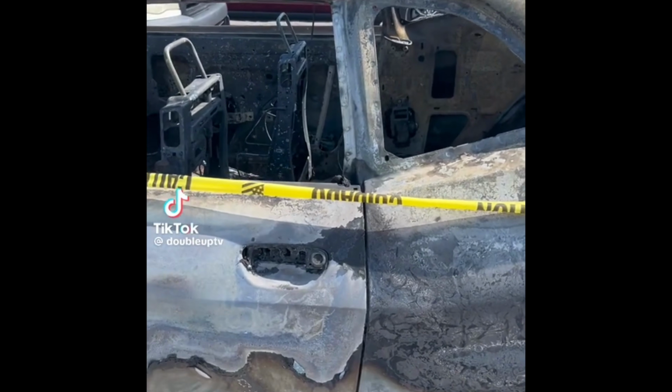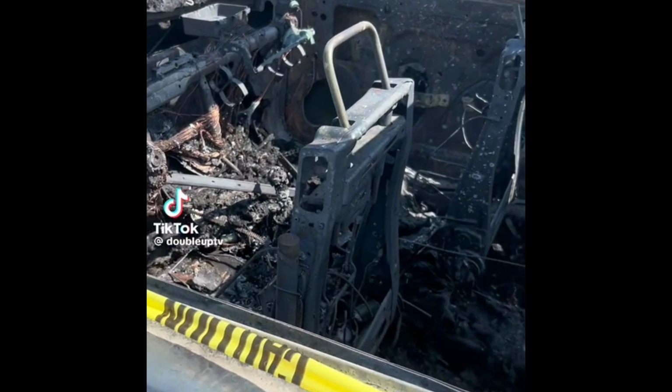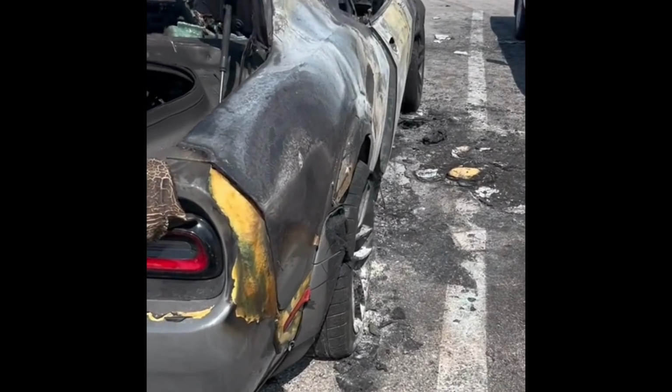On July 7th, something very mysterious was caught on camera. This video has been going very viral and has been all over social media, so I figured I'd show you guys. A Dodge Challenger got into a very bad car crash and completely bursted into flames, burning everything inside except one thing sitting on the dashboard.